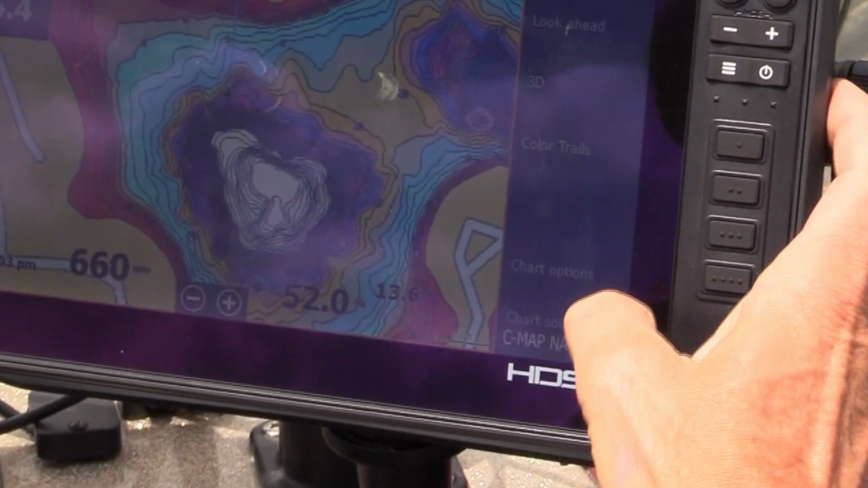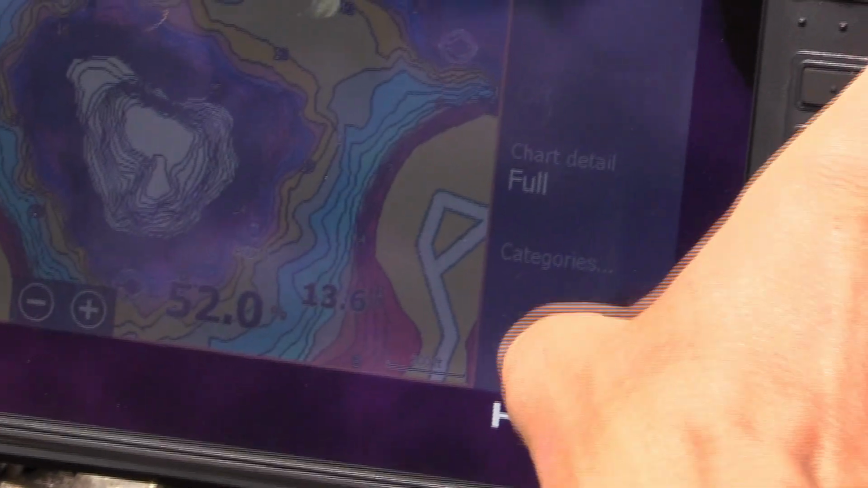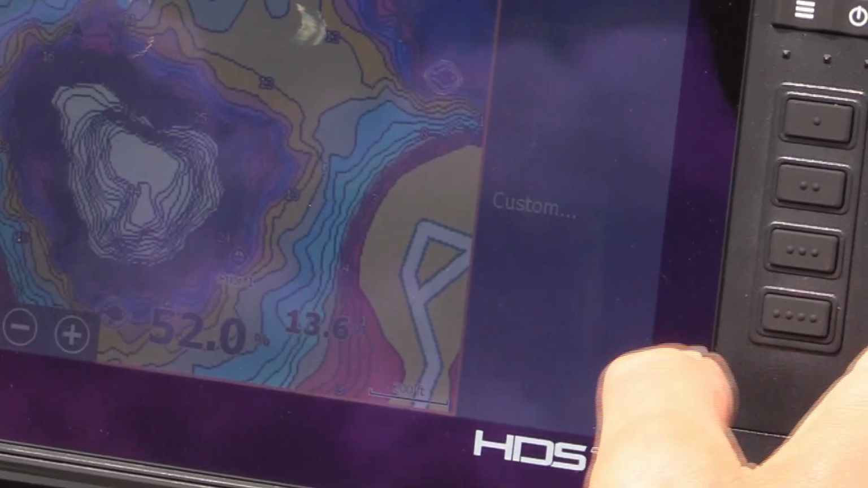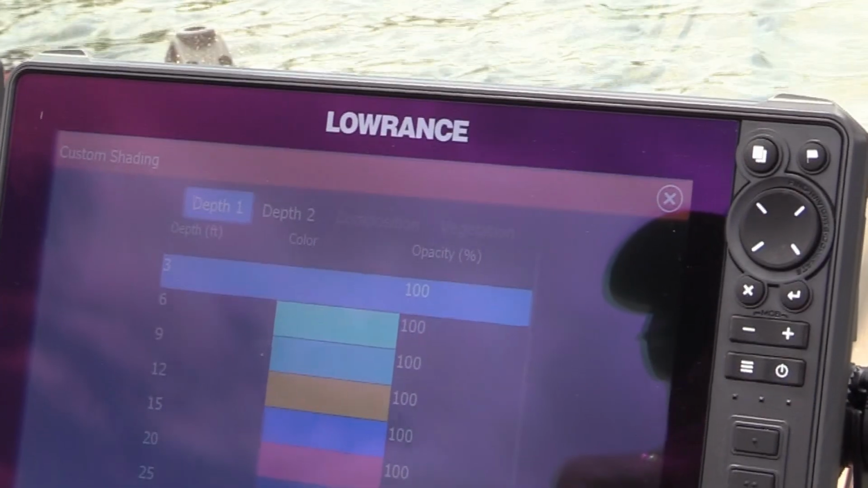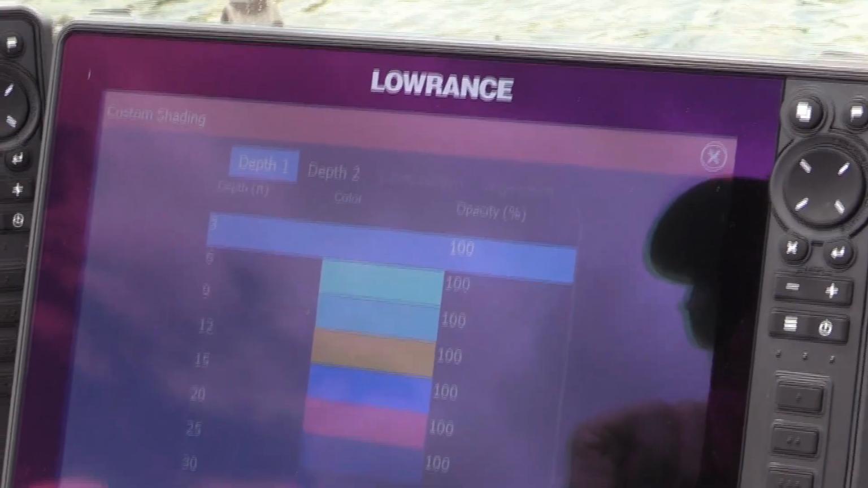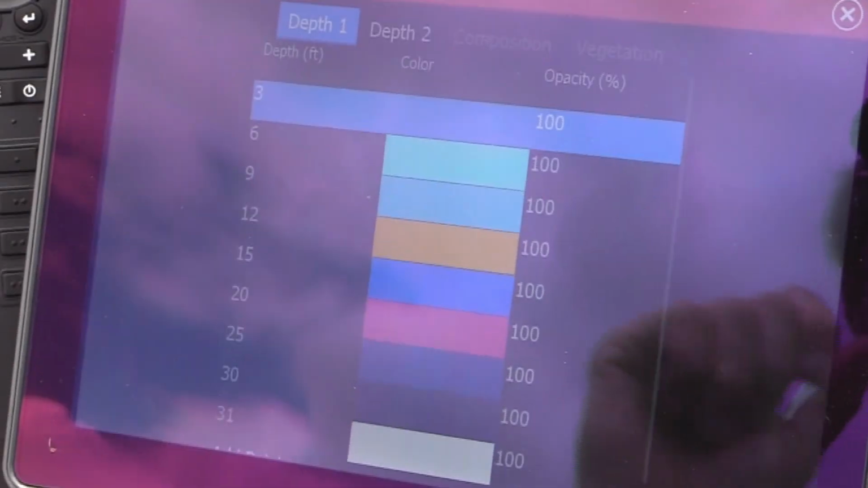We're going to go into more options, we're going to go chart options, we're going to go up here to the bottom to shading, and we're going to do custom. We have up to I believe 16 colors and up to 10 different categories to set them up.